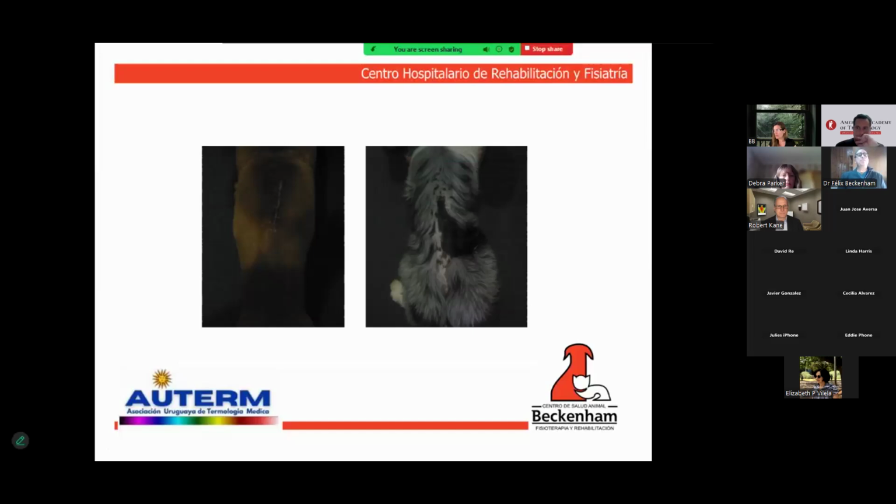So, the ultimate goal is to be able to measure and correlate the existence of changes in the distribution and shape of vascularization relatively close to the accident area, and at the same time to be able to target tissues with a pattern similar to that of the accident with therapies such as ozone or hyperconcentrated platelet growth factors.